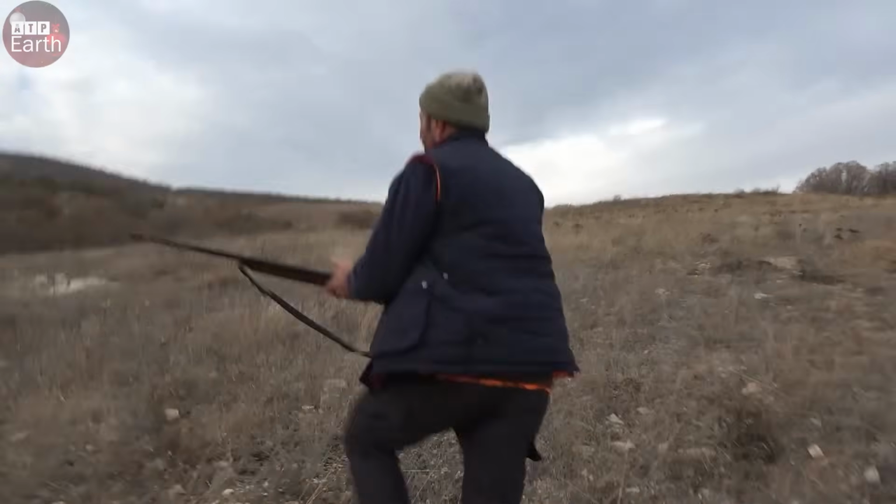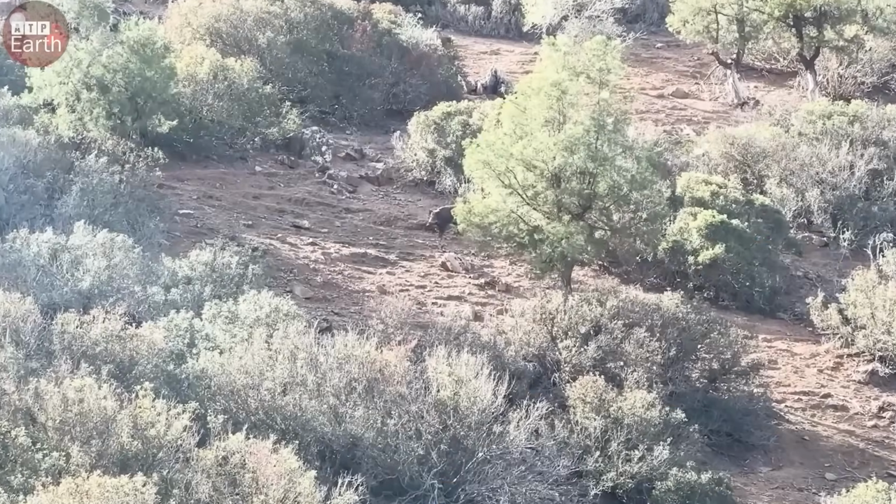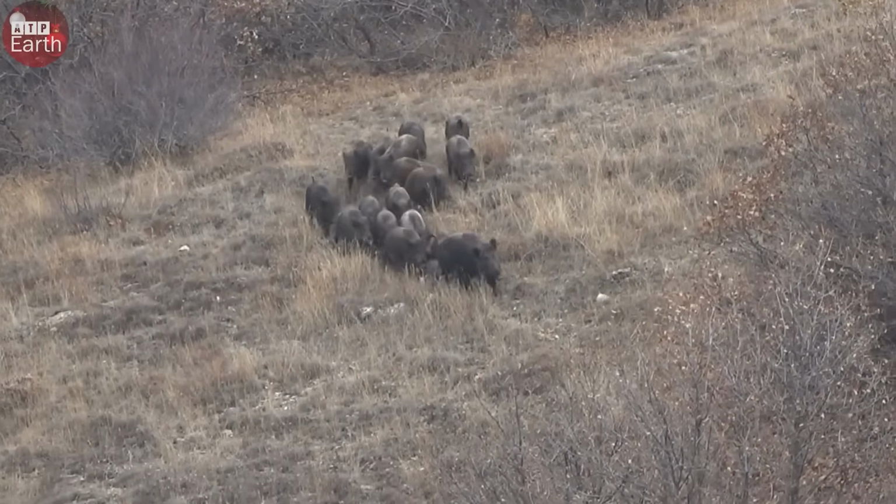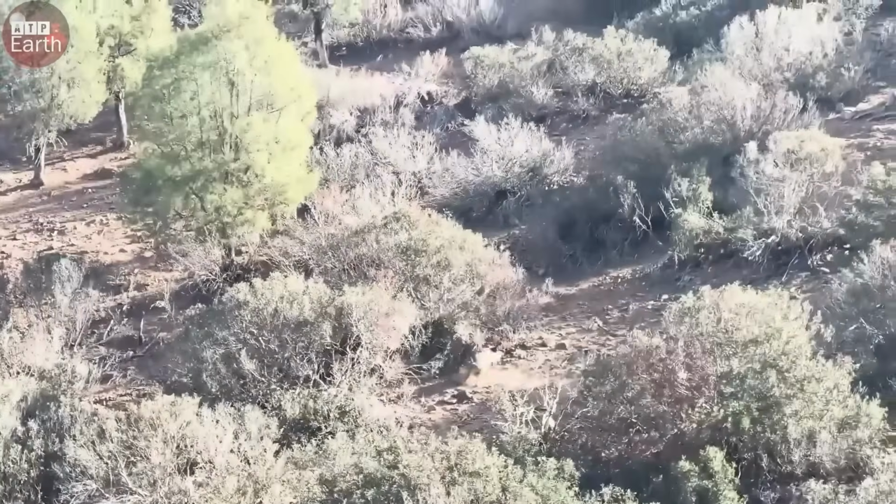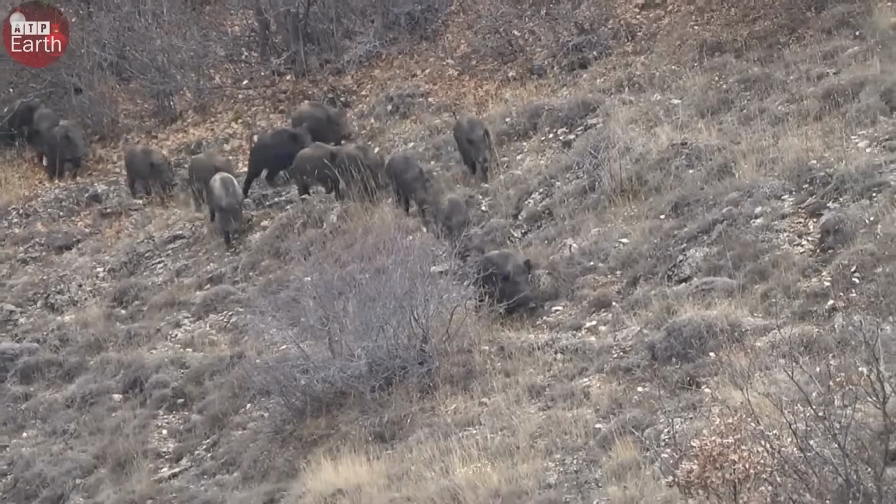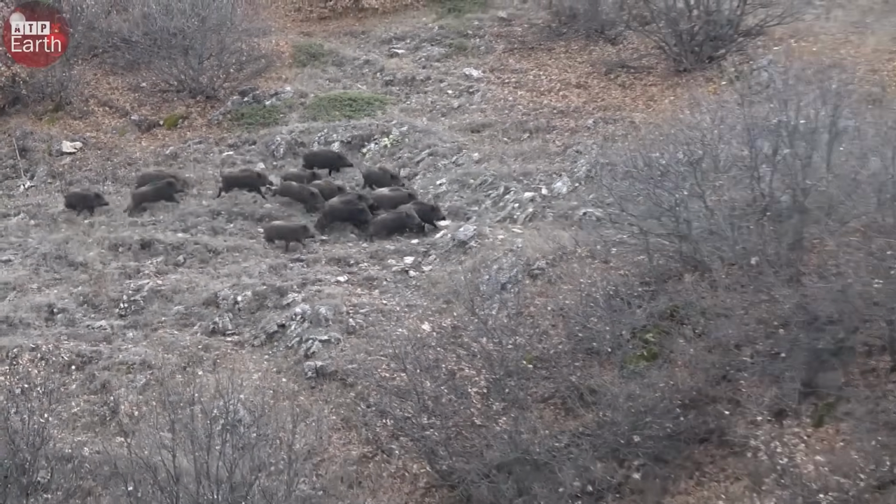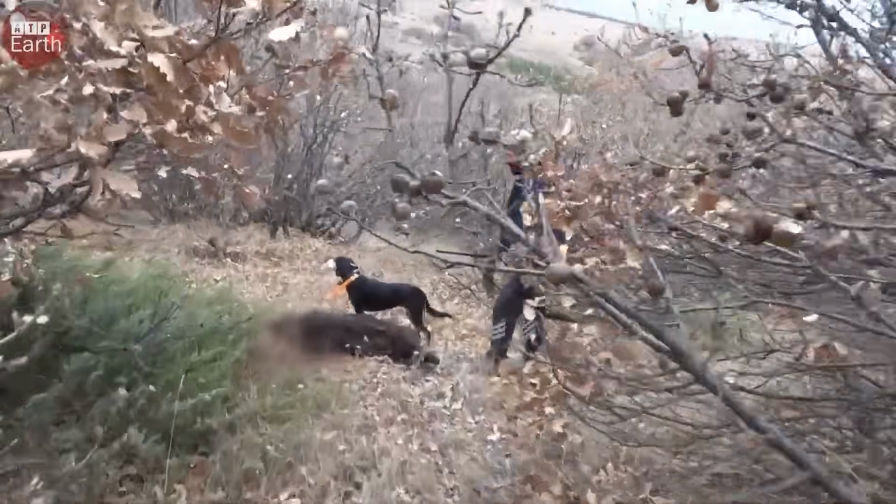My companions also quickly joined in. They spread out, closely coordinated, and followed the tracks of the escaping wild boars. The sound of gunfire echoed throughout the forest, mixed with the sound of hurried footsteps. Although we were not professional hunters, we tried our best and killed quite a few destructive wild boars. This was not just a hunt, but also a practical action to protect the area from the destruction of this animal.